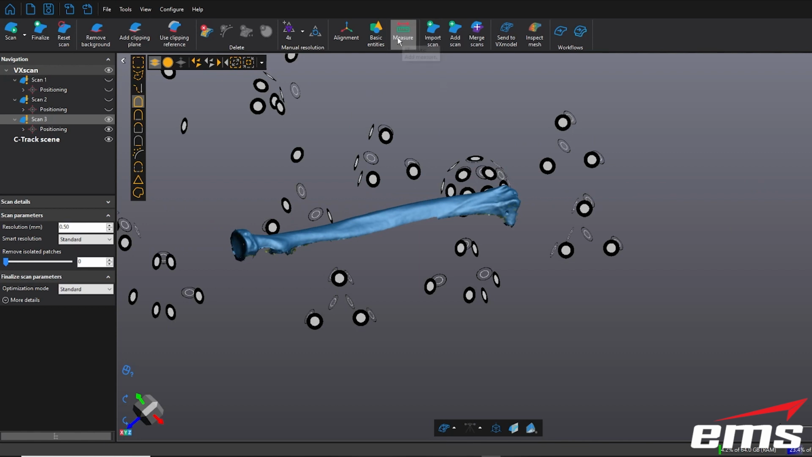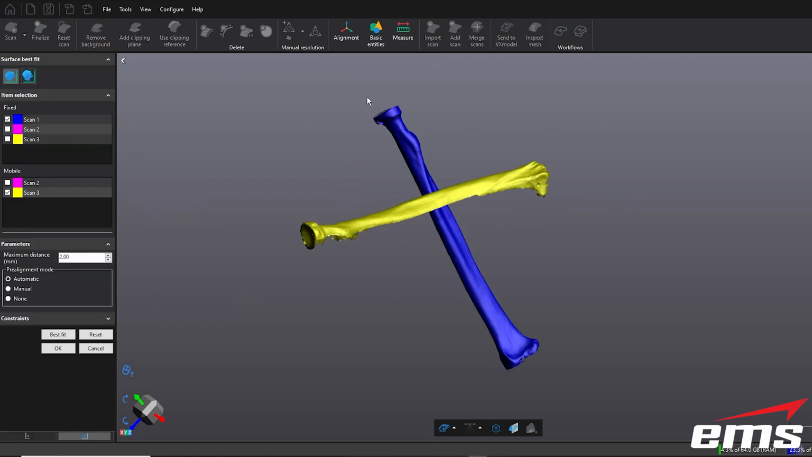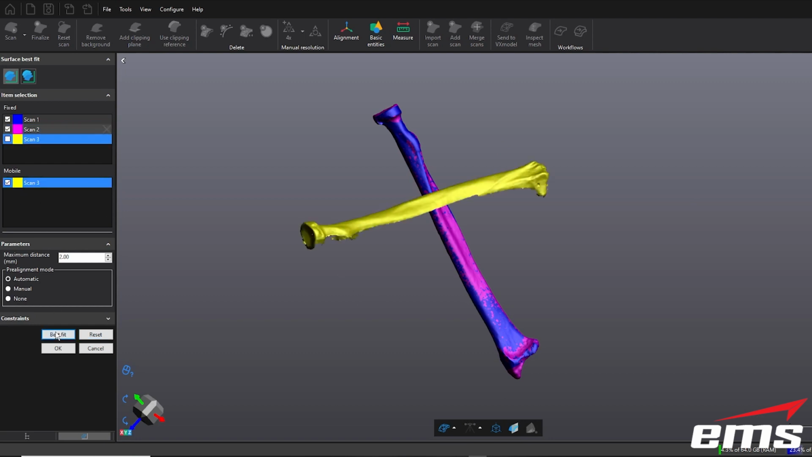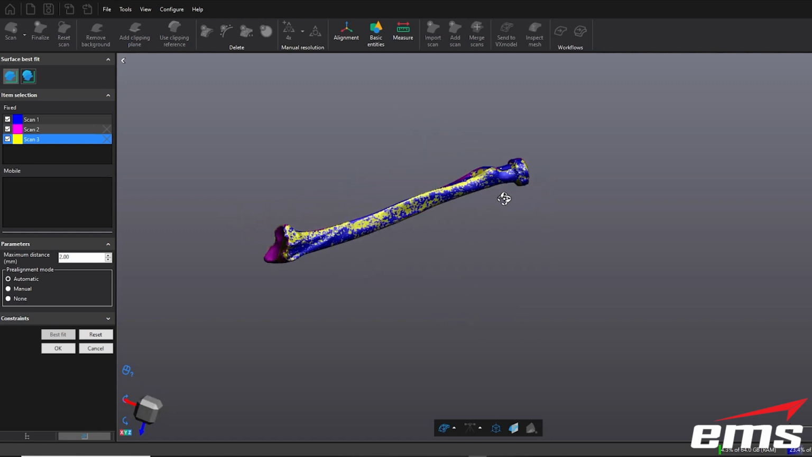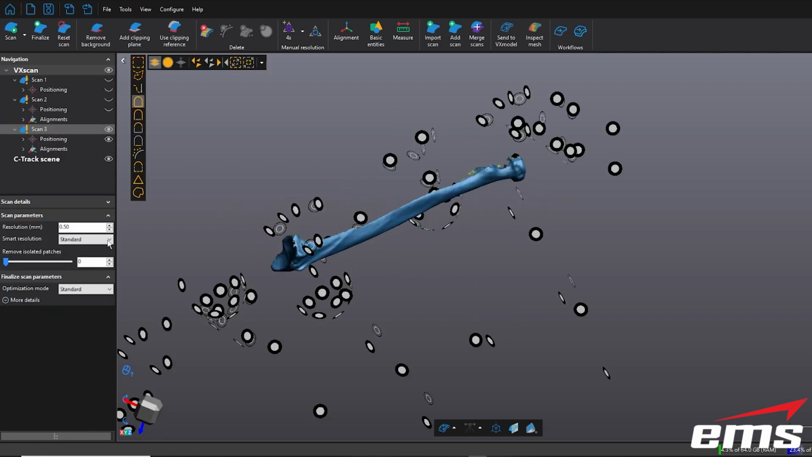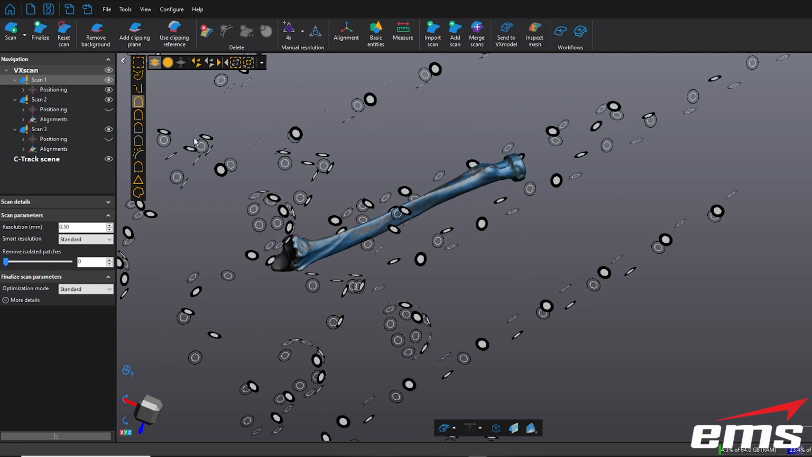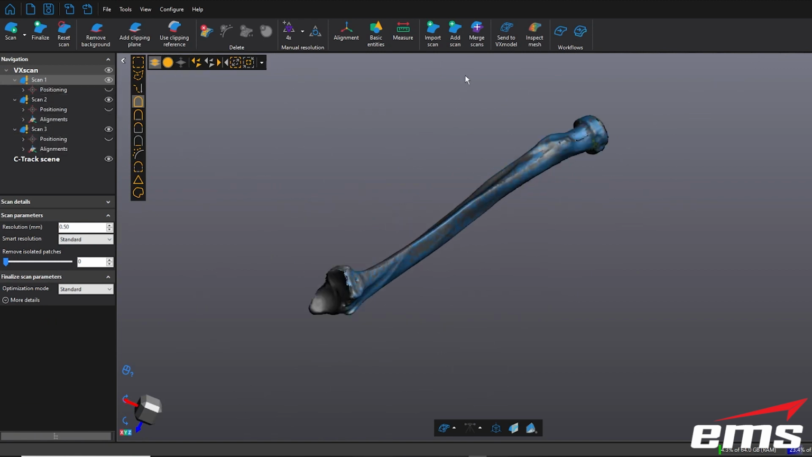Now let's do that alignment again. And we'll use the same surface best fit method. So we come in here. I'm going to use the automatic this time. These are generic enough in shape that we may be able to get it to work. And let's do each one. And there we go. So we have all 3 aligned, but again, they're not merged yet. So we'll hit OK. Let's turn them all back on so you can see them. Okay, and we can turn off those positioning targets. Just makes it easier. So again, they're all aligned.